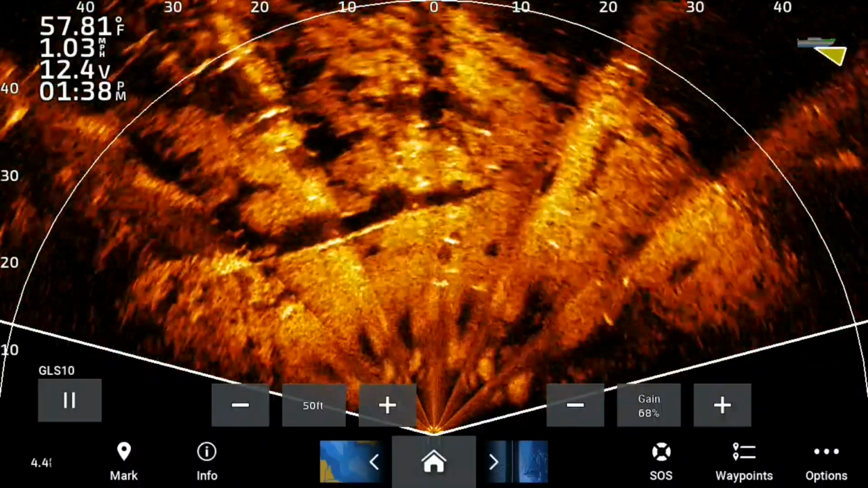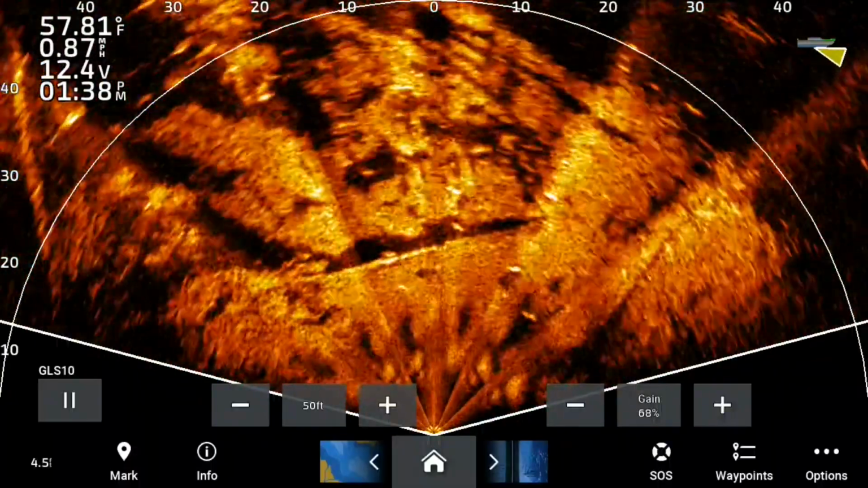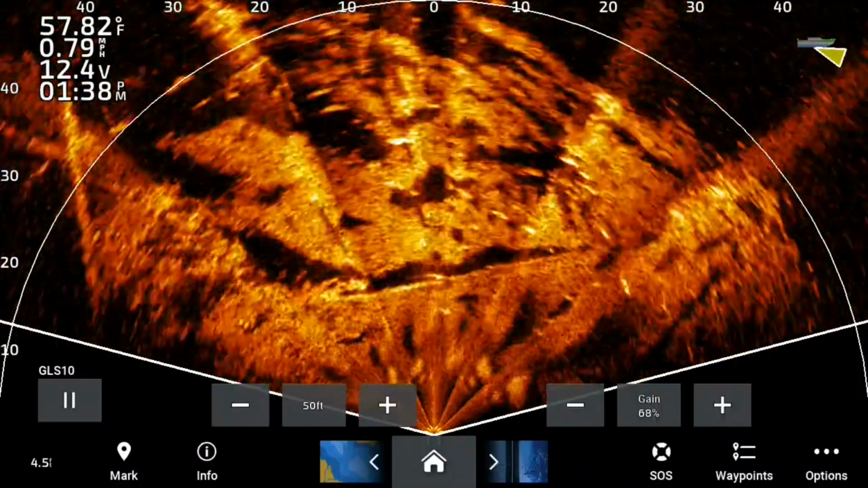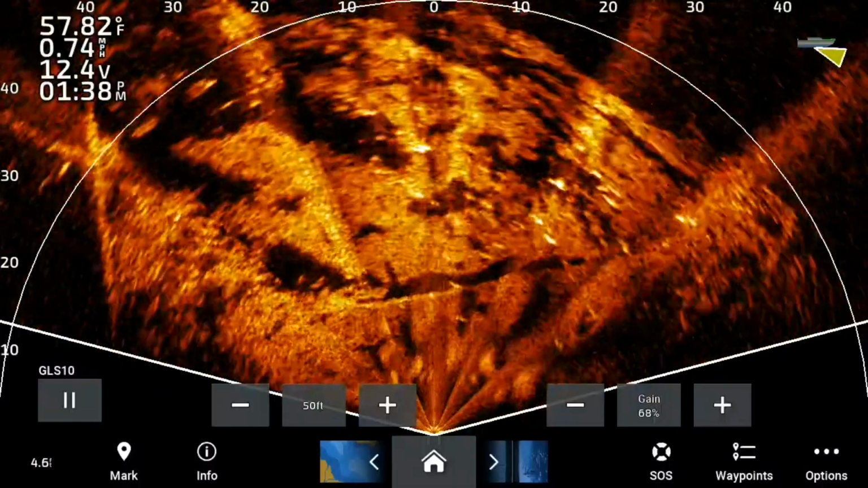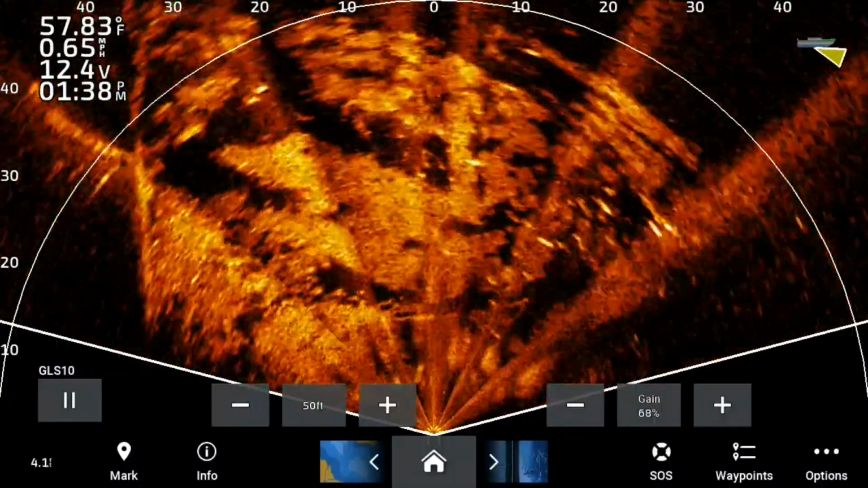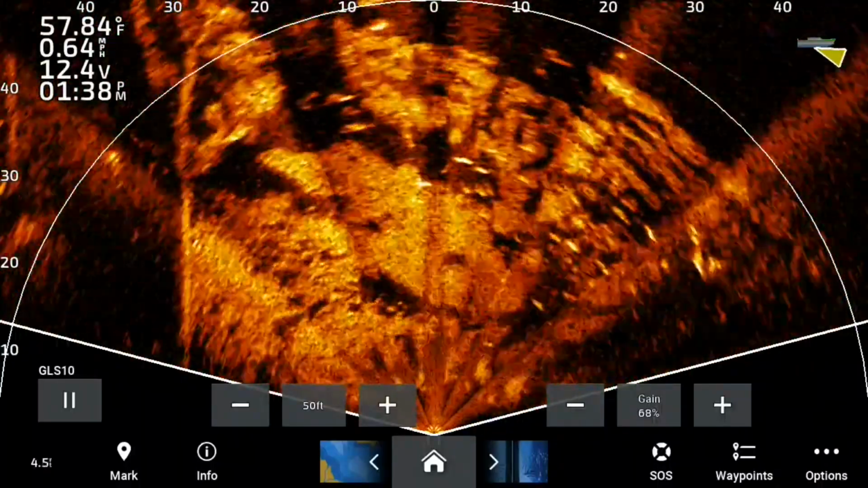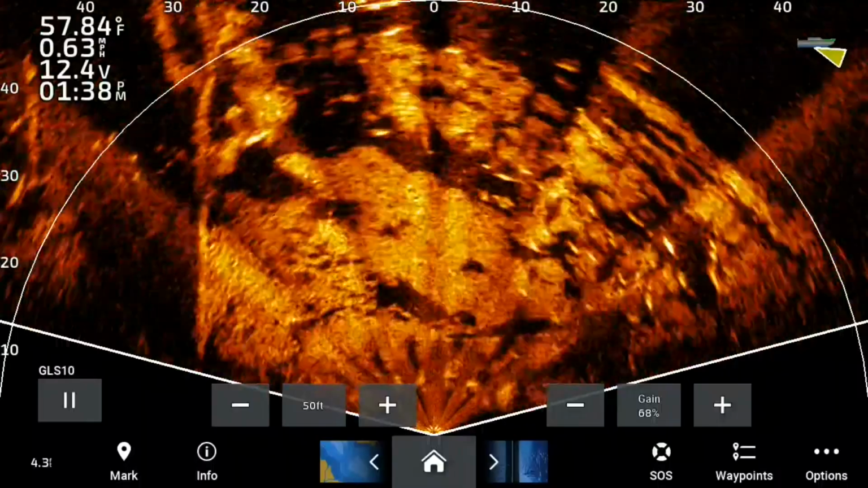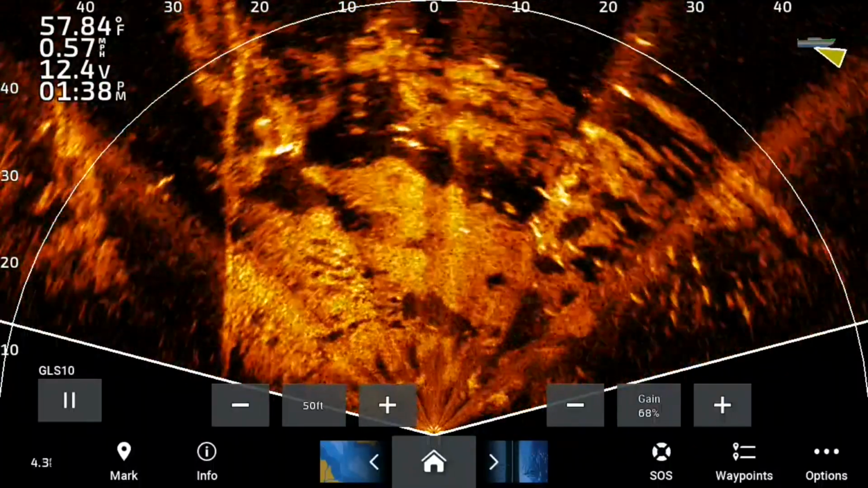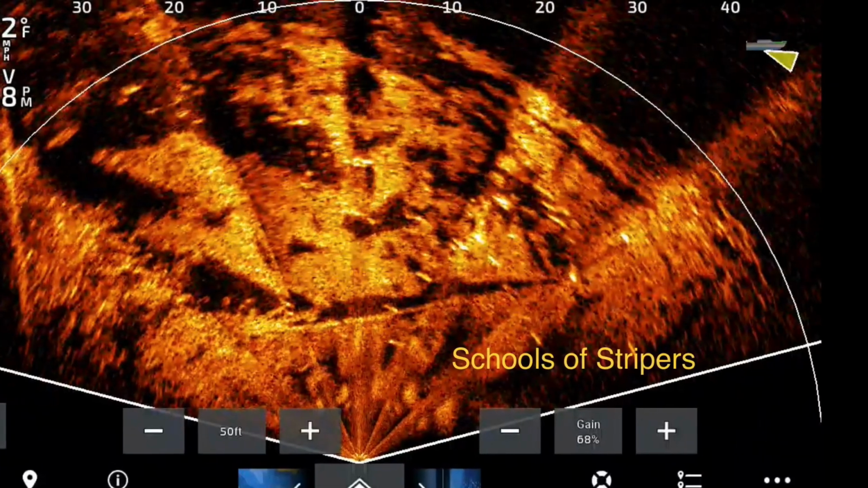So here I'm on a big huge main lake point that's going back into a pocket, and man, I thought I pulled up on the mother lode in here, and I did, but it was all big stripers, big schools of stripers here. But one thing I want you to notice is I left my gain high by accident. Yes, I am human. I didn't turn it down. So do you notice the contrast separation is not as good in this video because the bottom is very bright.